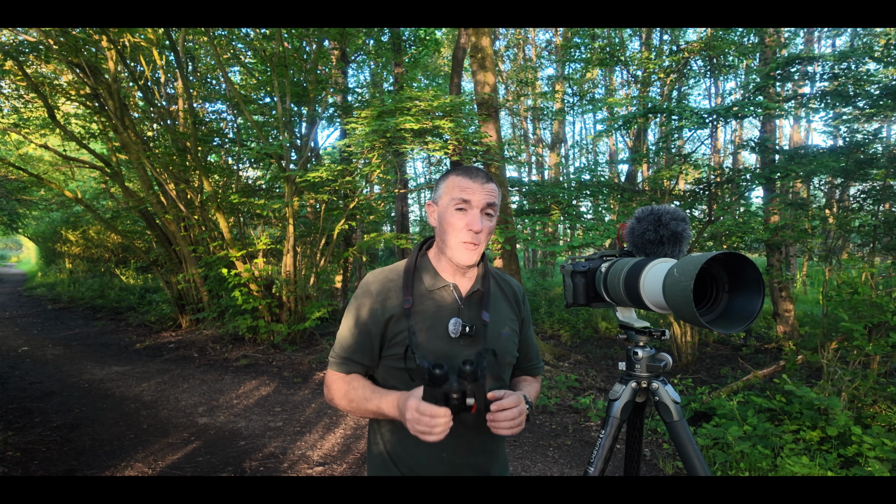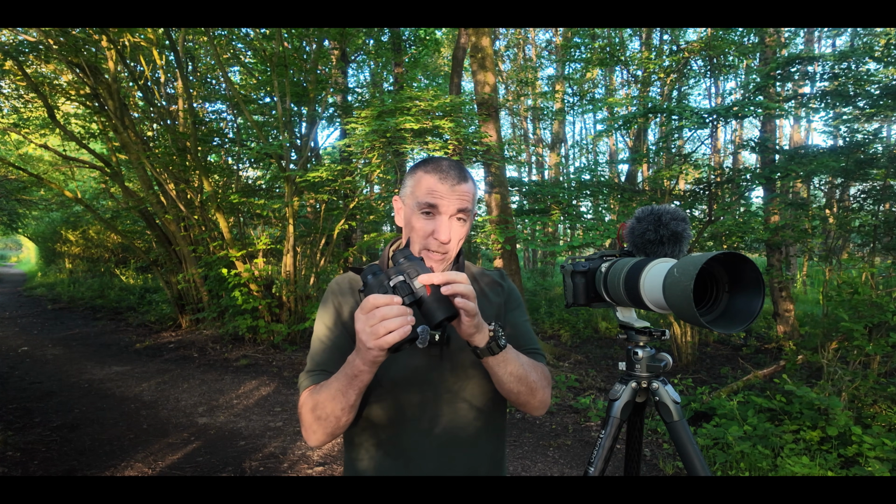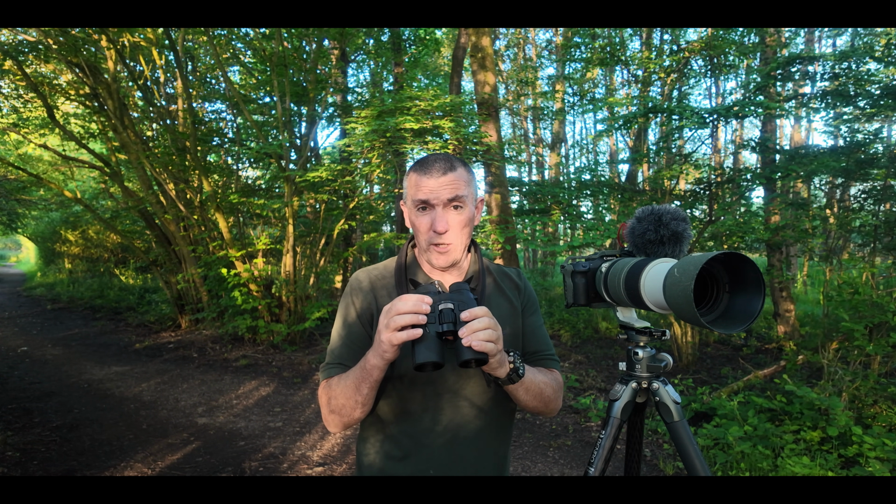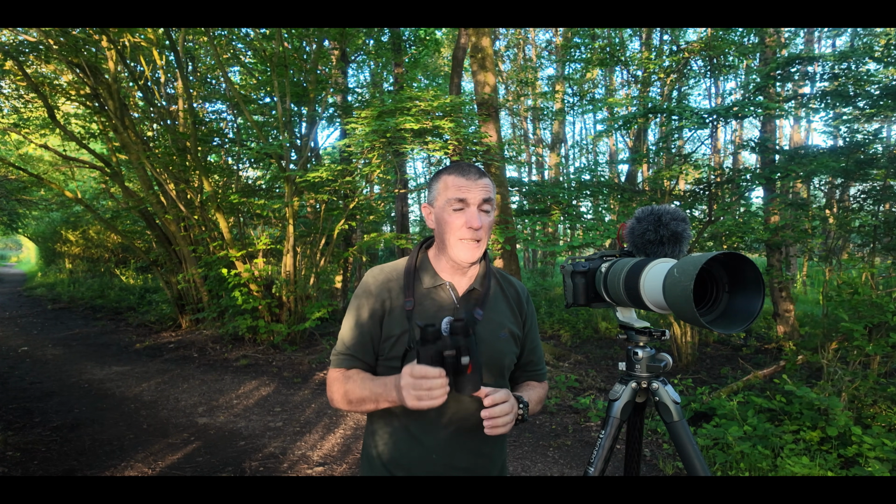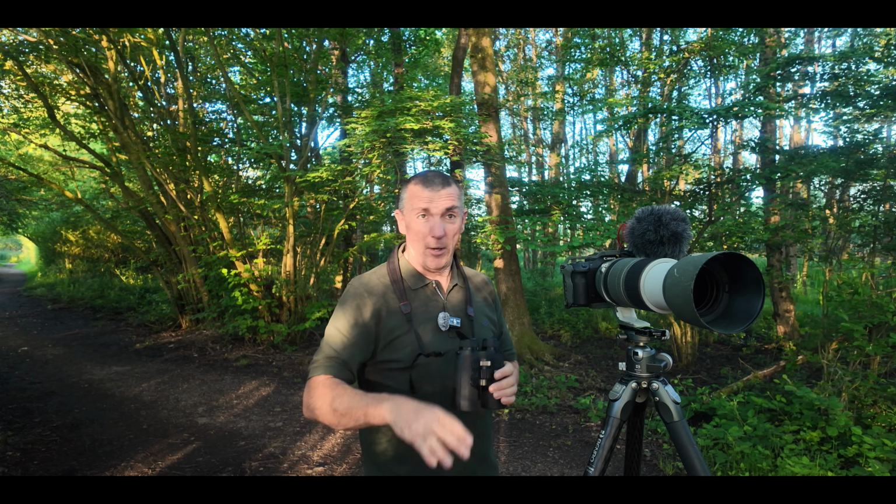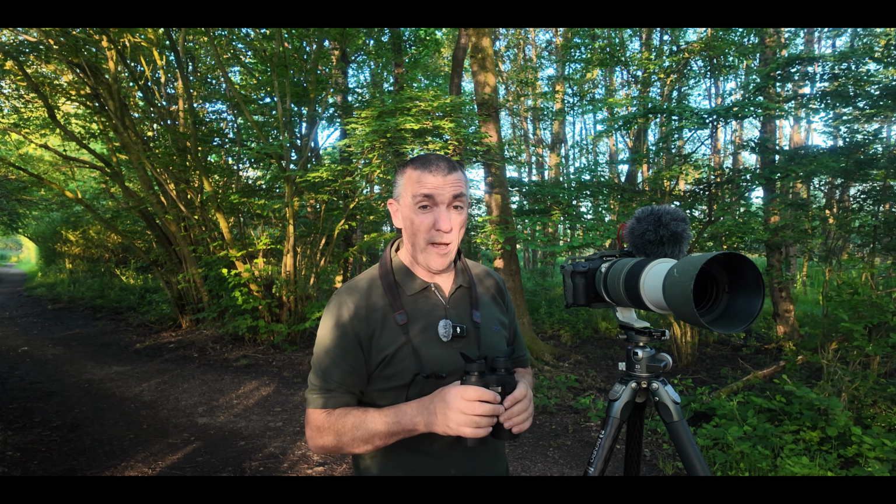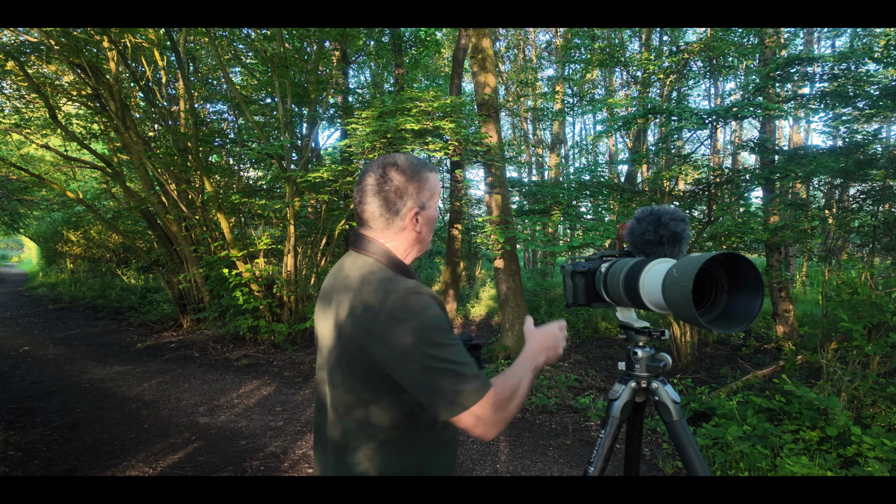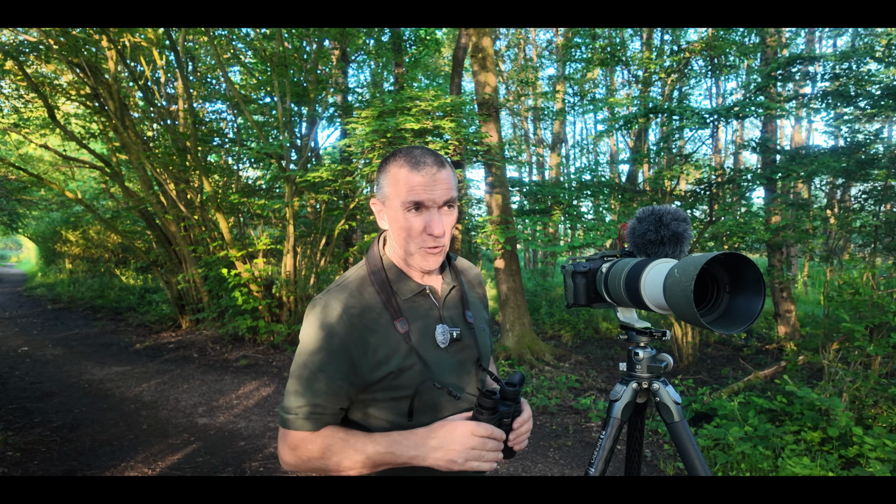So I'm going to get my thermal binoculars switched on, simply clicking this button here, and it does have a record and photo button so I can capture anything that I see in my thermal binoculars. It also has a rangefinder, so it gives me a range, a distance as to where the birds are going to be. So when I come to switch my camera on, I can then locate the bird and photograph it.